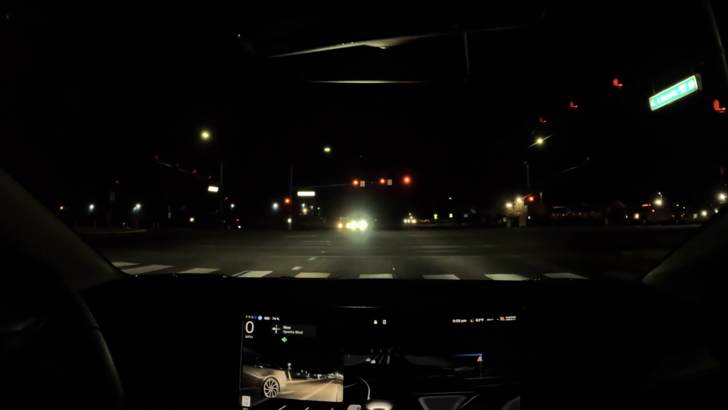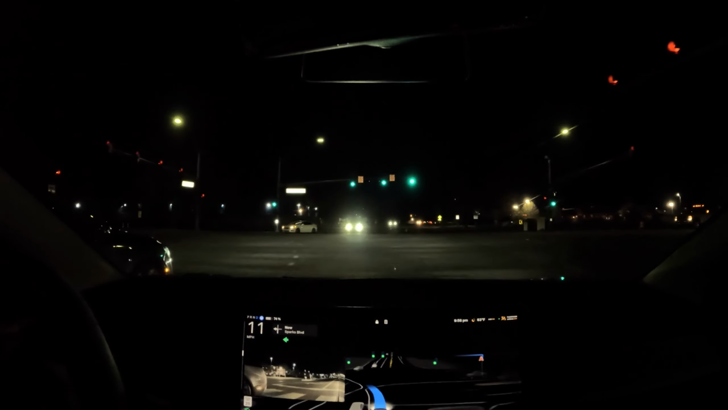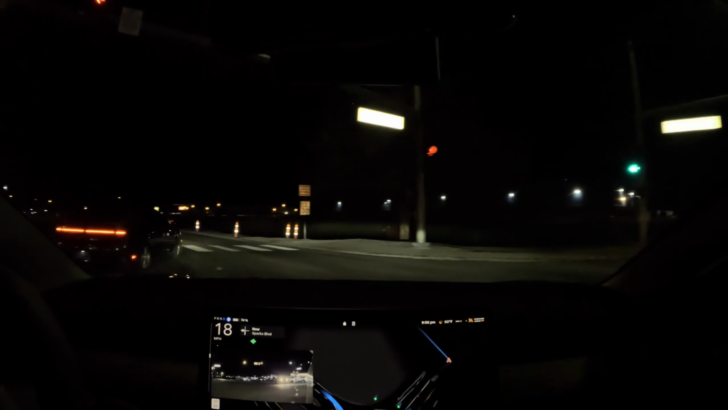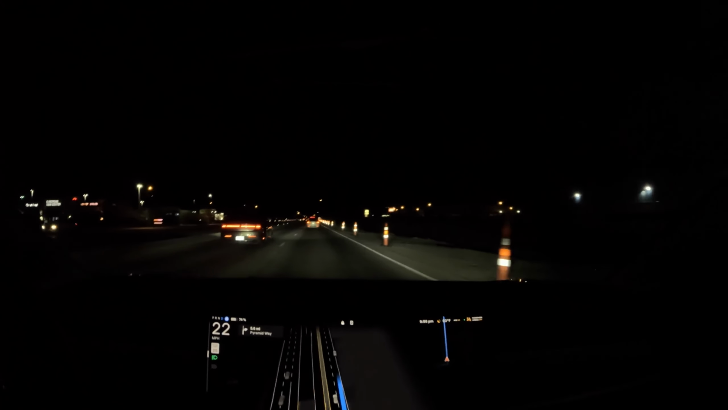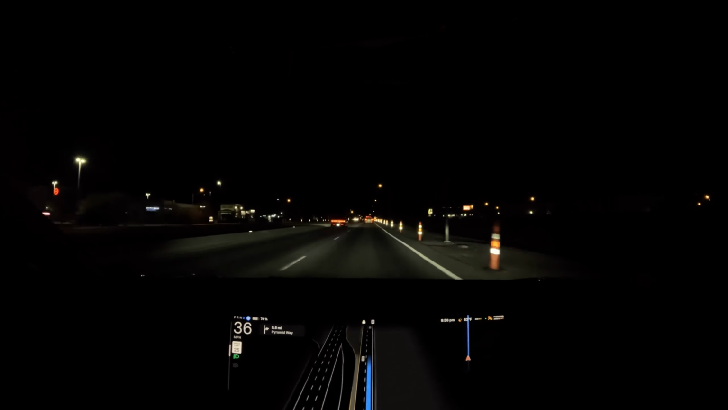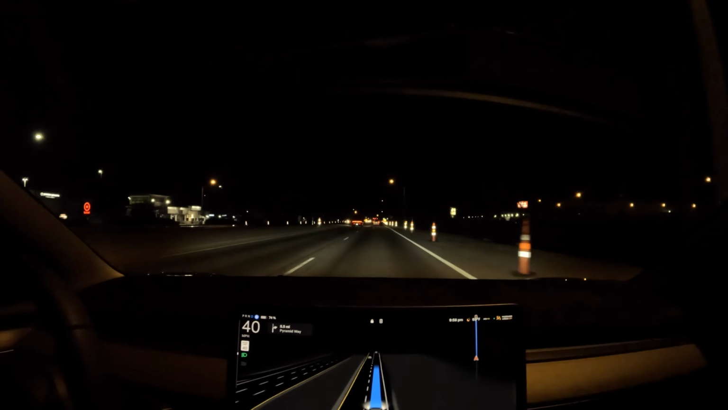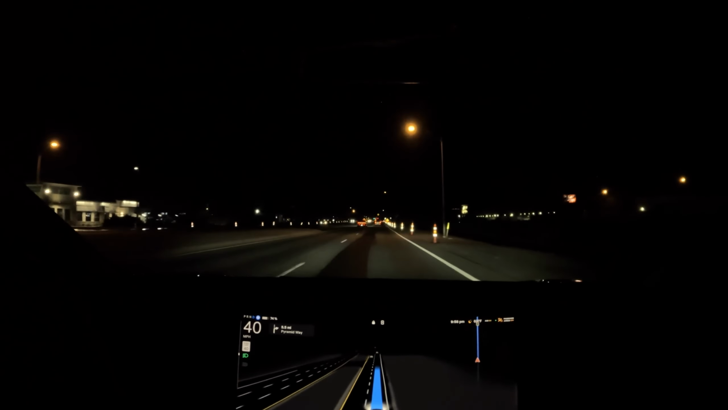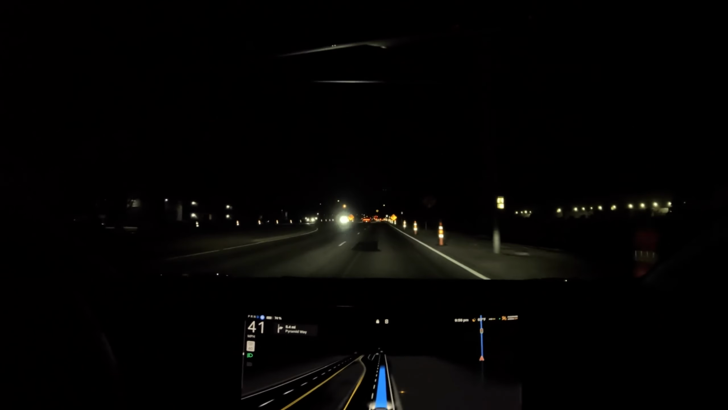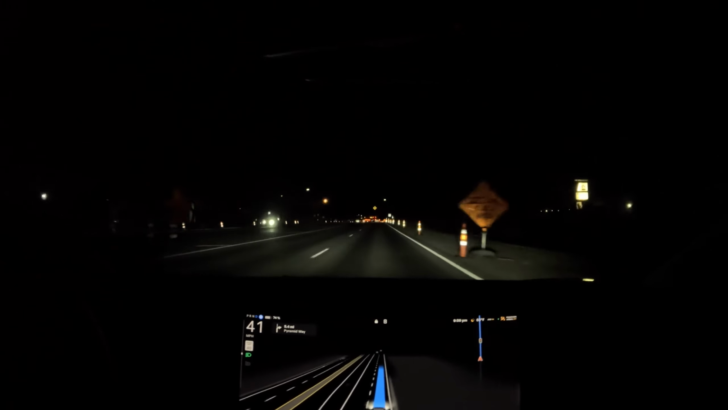So yeah, I don't know. I mean, I don't do a lot of FSD night driving. I think I want to do more because it is a good thing to test. But so far I feel like it's pretty smooth. I just don't have much to compare it to, unfortunately. So hopefully this drive is giving you an idea.